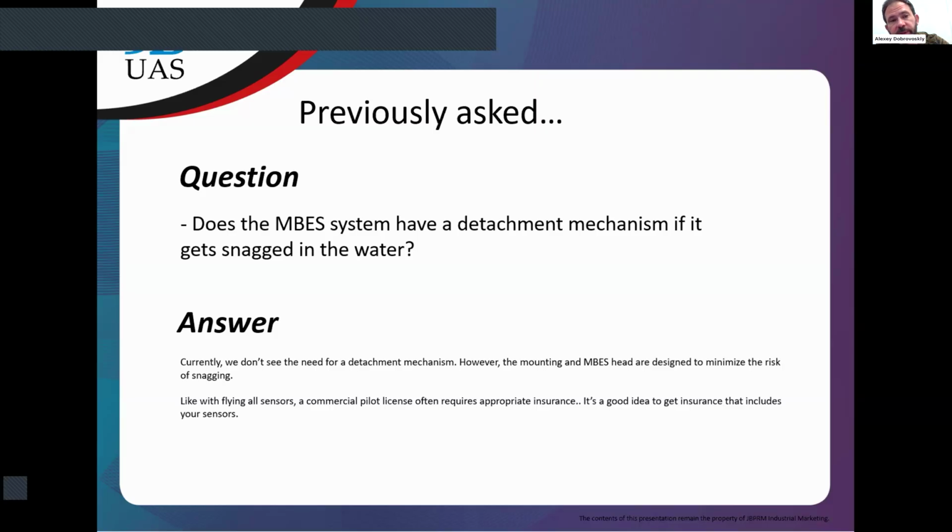And actually it works. Last year we lost our system in water, not because of that reason. Our operator forgot to close the arm lock on the DJI 300, and we got full compensation from the insurance company. So that works. That's good.